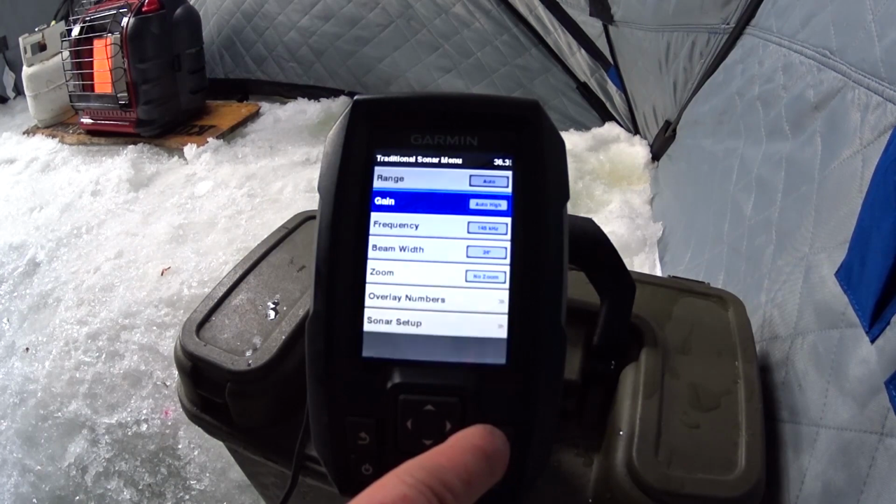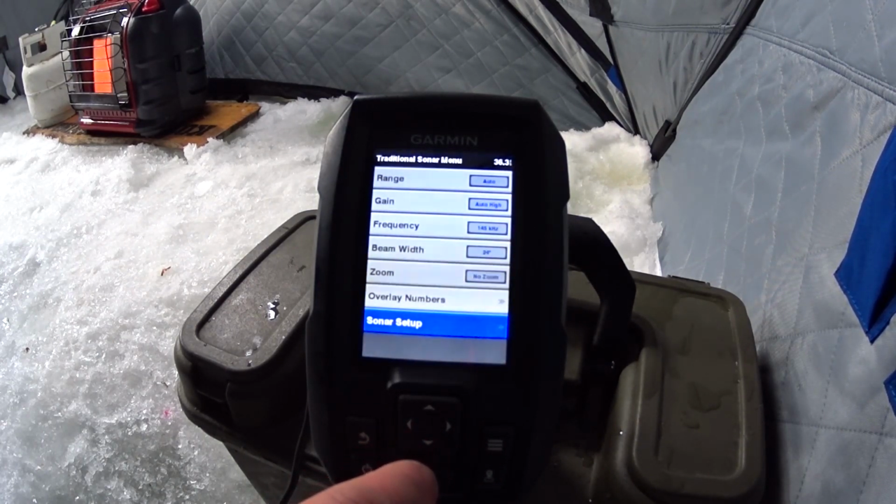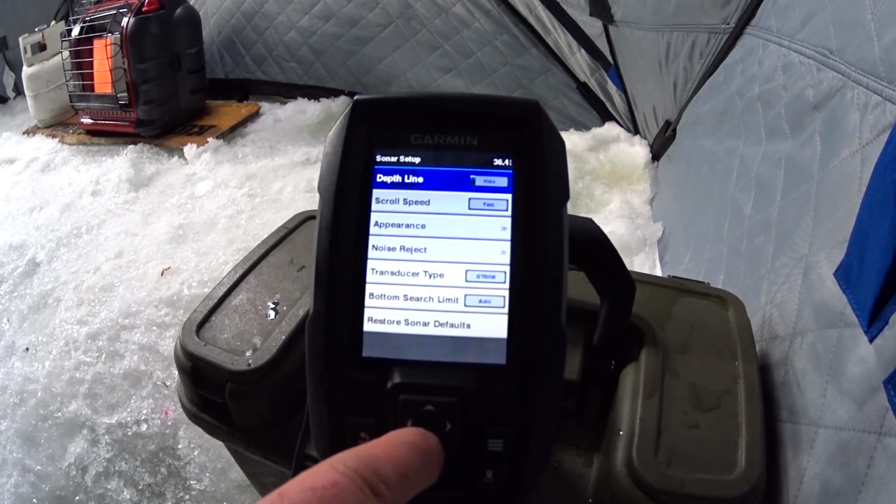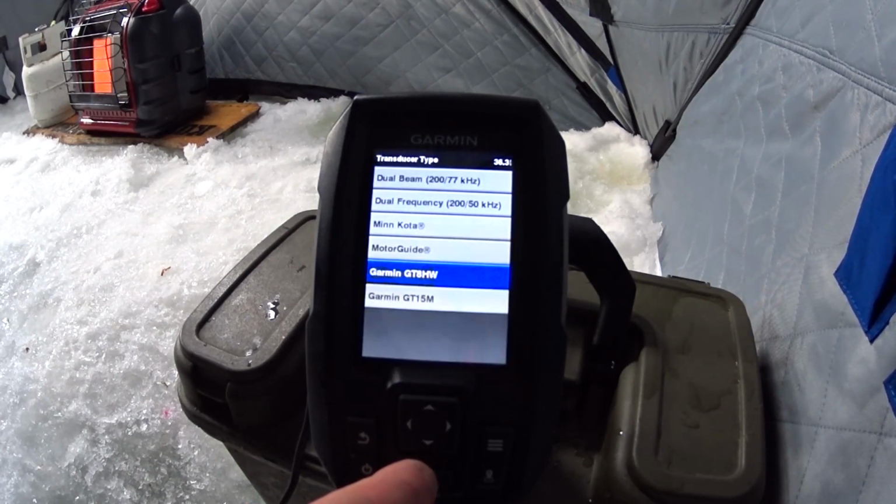One of the main screens that I am going to go to while I'm ice fishing is to the right of the screen. When you have an ice transducer, you select your sonar setup, come down to transducer type. Make sure that this transducer type is what your ice transducer is. I'm going to go back.